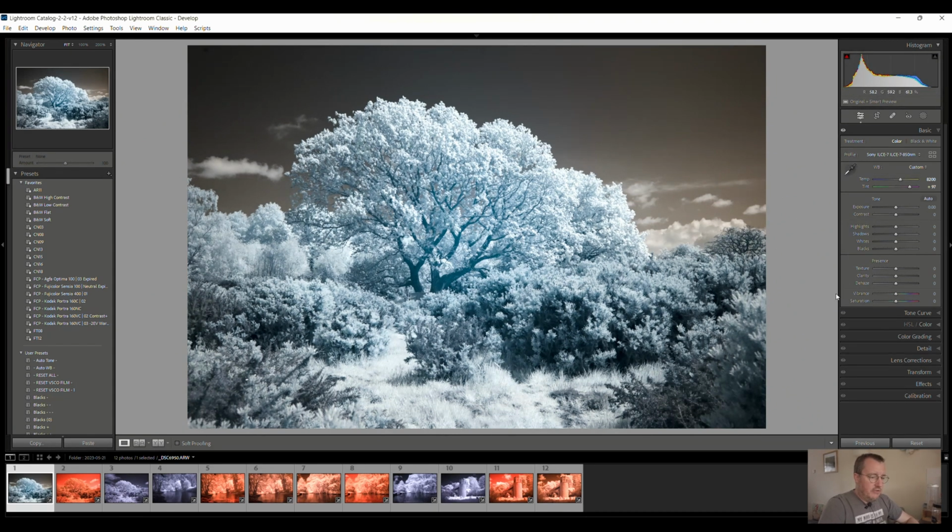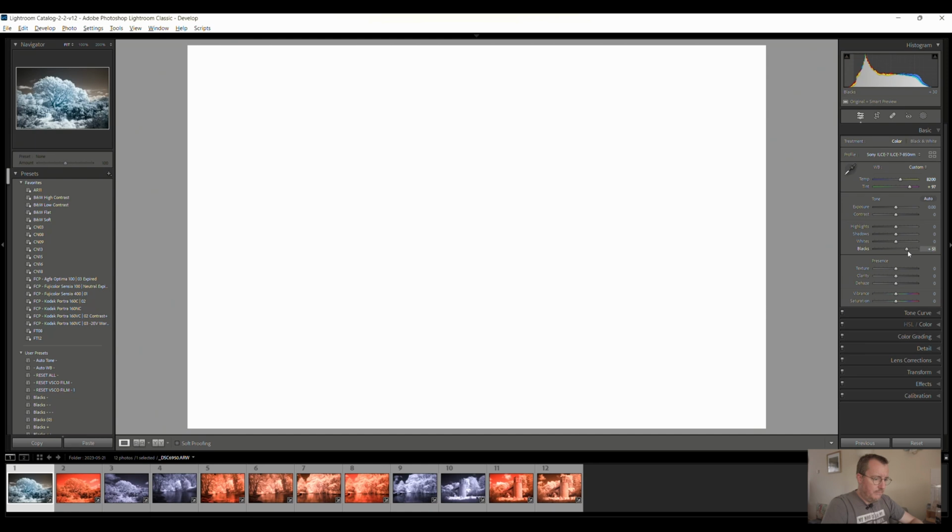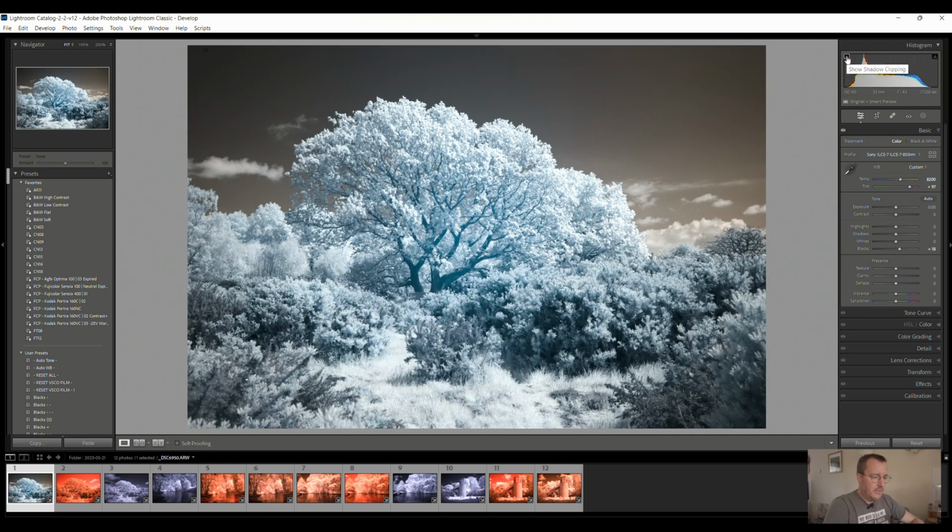The next thing to do is just to check that we're not overexposing or underexposing. So we've got the little markers in Lightroom here. It's showing us that maybe the shadows are just being slightly clipped. So we can have a look and check for that. Yeah, there's just a few little light blue splotches you can see, so we can lift the blacks to get rid of those. And then that little marker disappears.